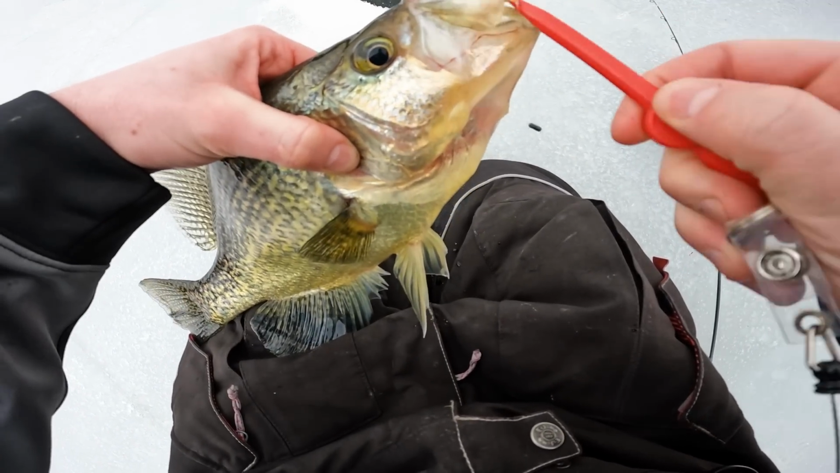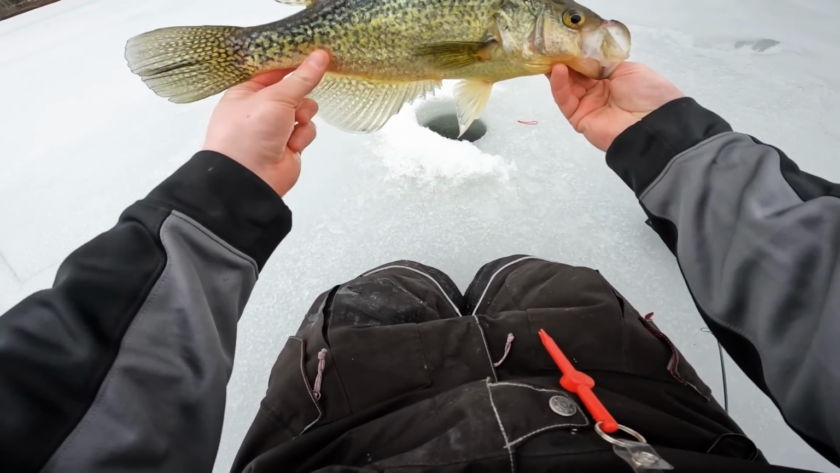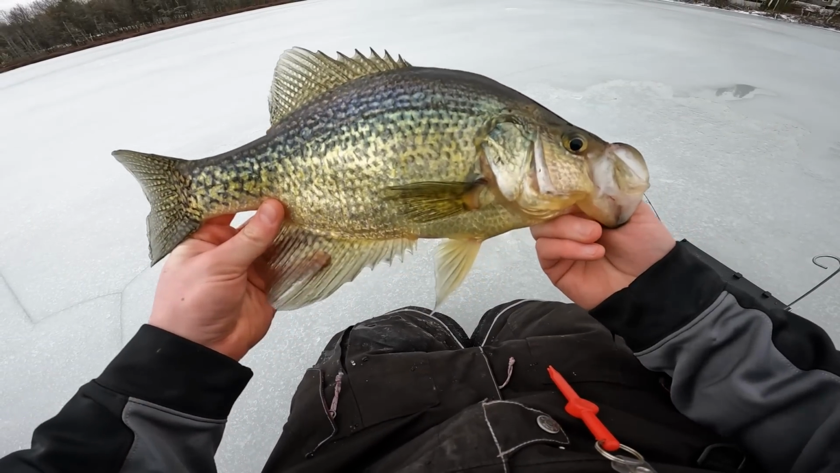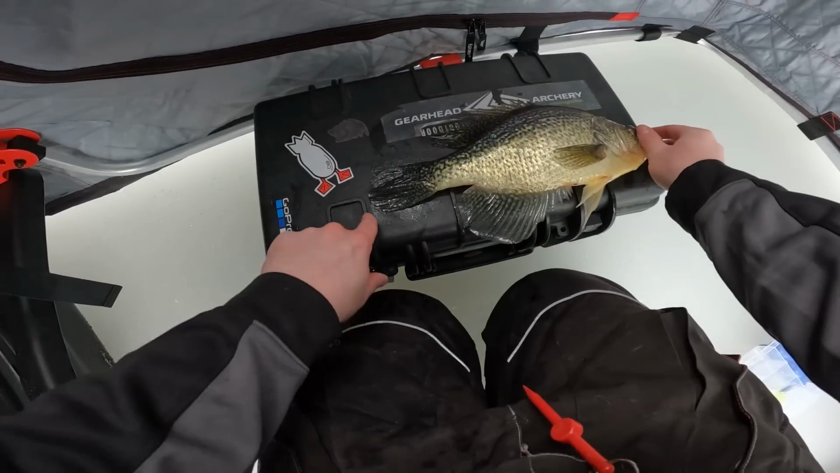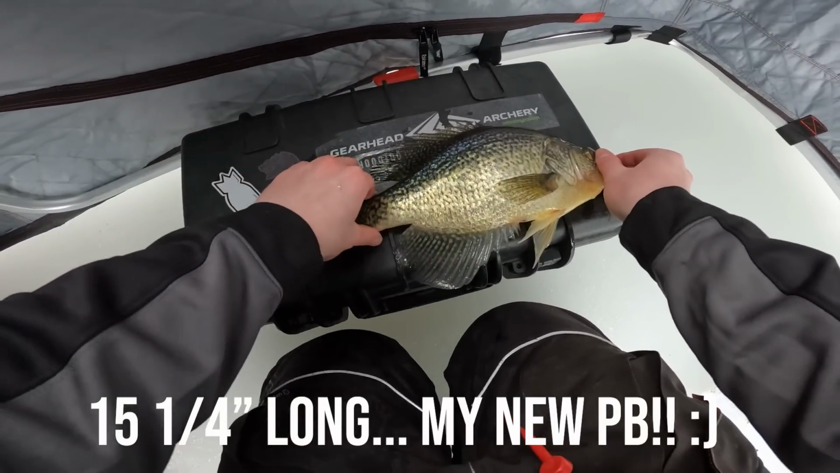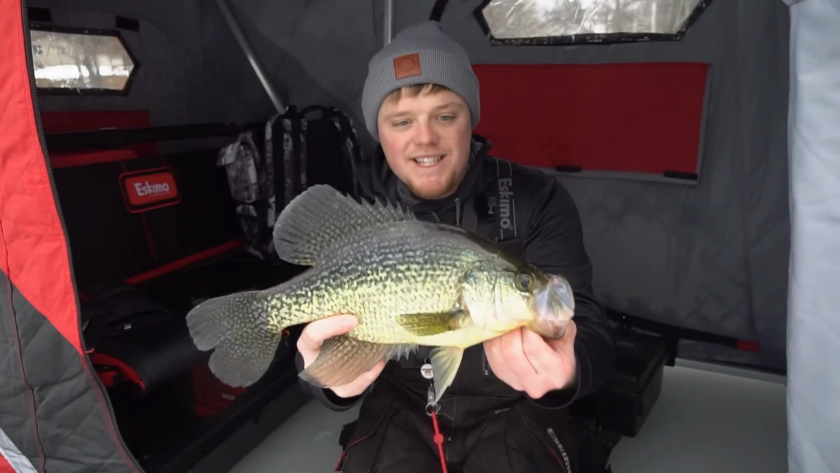You've got to be kidding me. This freaking crappie is a mega. Look at its mouth. Oh my goodness, this thing is giant. Basically to here. So what I'll do is I'll measure this and overlay what the length was exactly, because I'll have to measure my camera case when I get home. I was not expecting that.